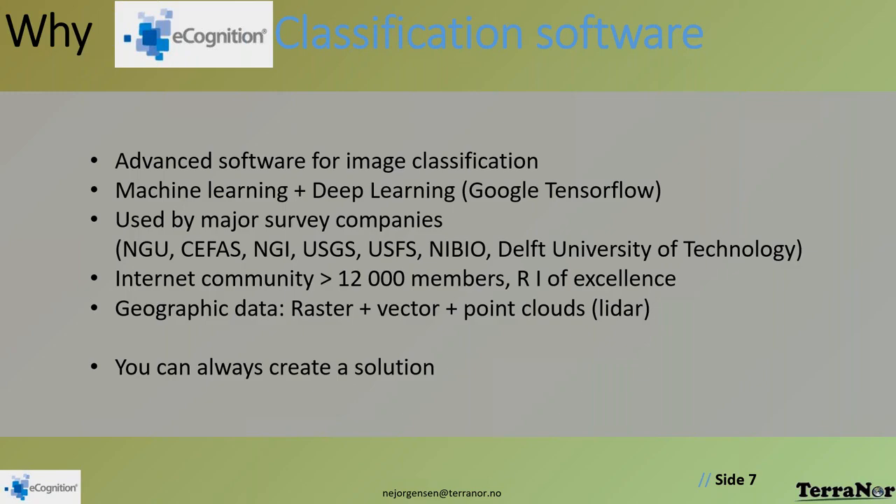Beside that, we have an internet community with more than 12,000 members inside the eCognition community, and several of those are research institutes of excellence. The good part of this is you will find many videos, many rule sets. If you're stuck with how to do things, you go to the community and you find a solution and you find someone to talk to and you find a way out.